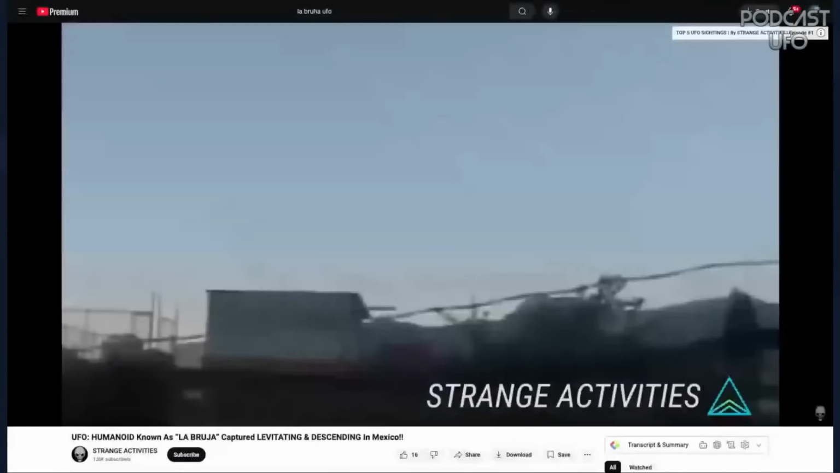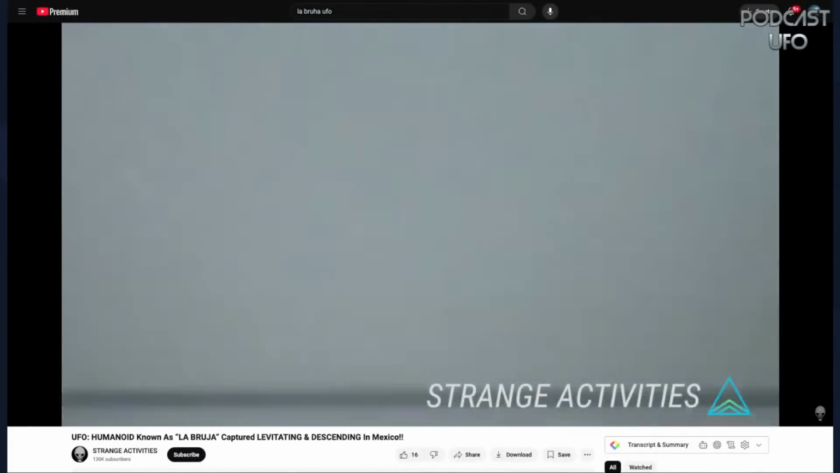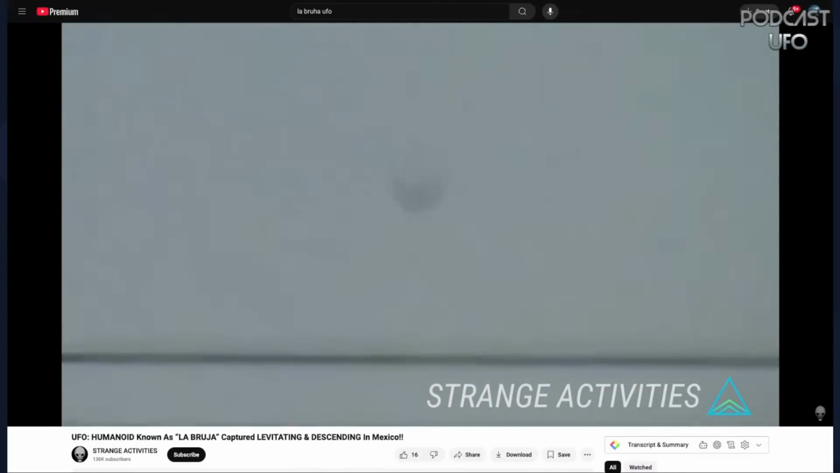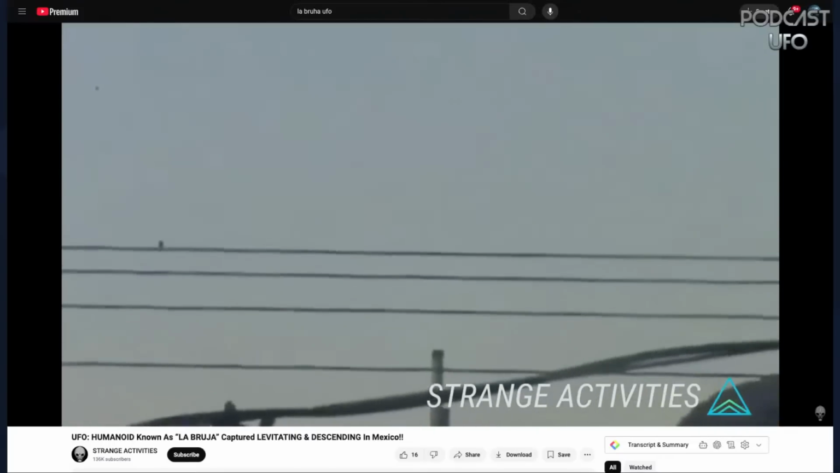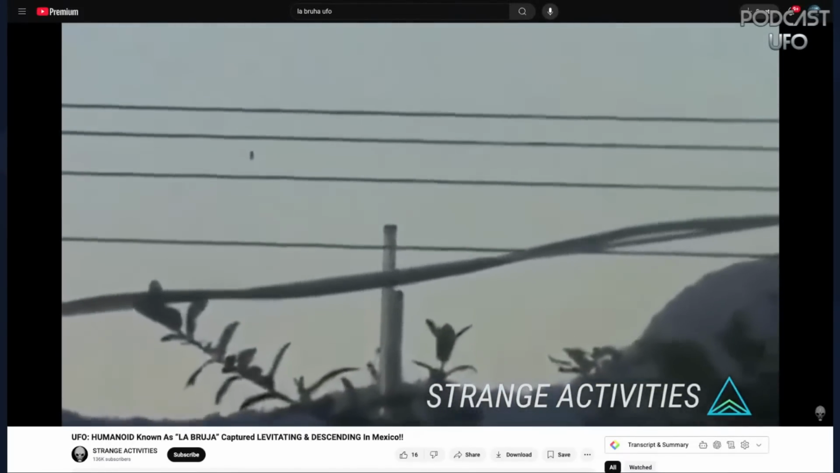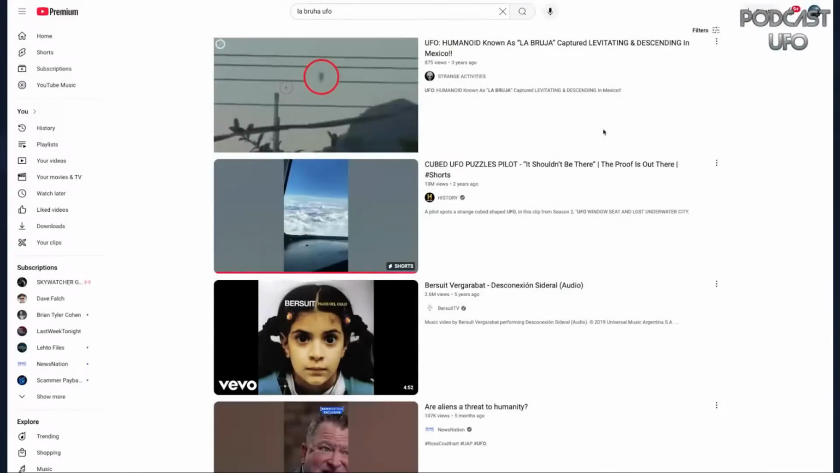Isn't it, Dave, similar to the rubber ducky, except it's on the ground? Right. It's not the same, but it's got a similar appearance. There's been some correlation between objects. People have called it, what's the guy that flies around, with the things on his arms and the jetpack?